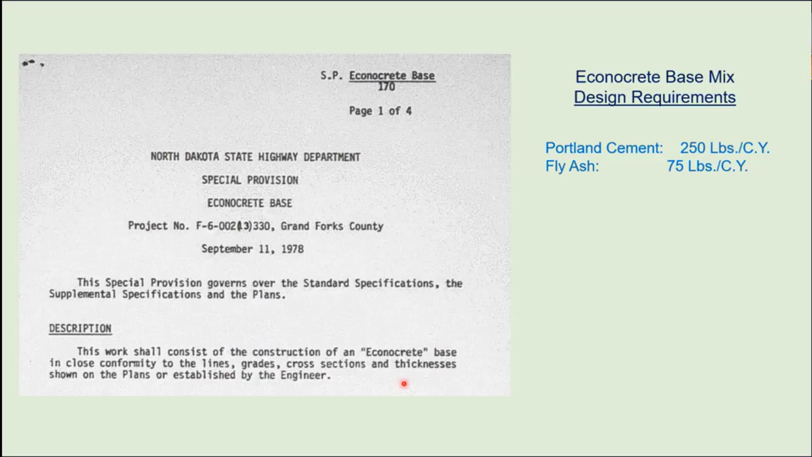Now this base was composed of a base aggregate, about 250 pounds per cubic yard of Portland cement, and about 75 pounds of fly ash. This is about 50 to 60% of what we use today in regular concrete pavement, but far more than what our cement treated bases use today.